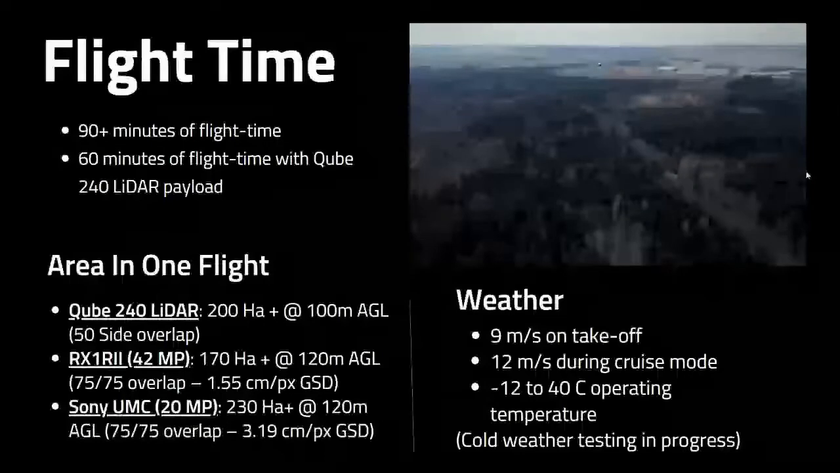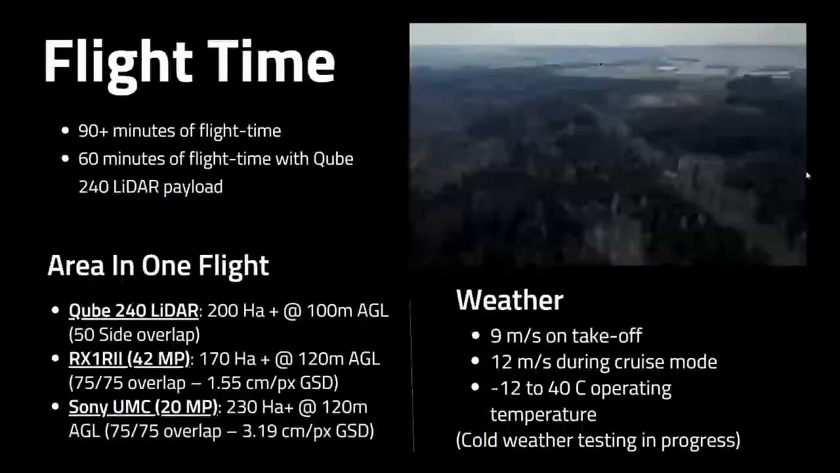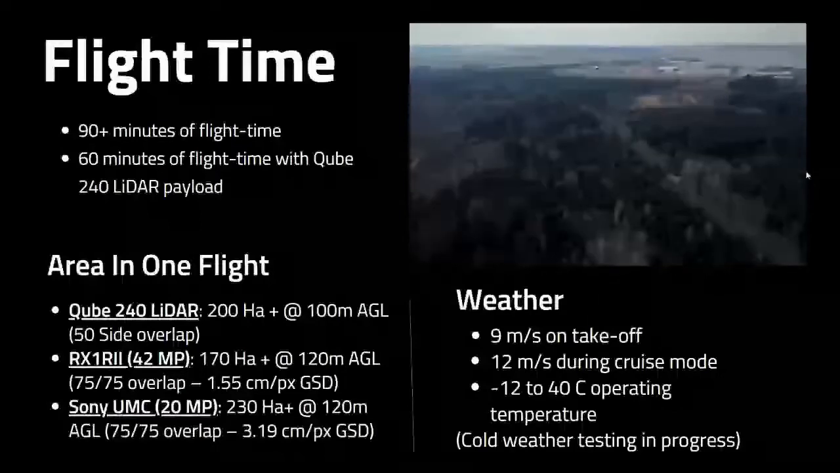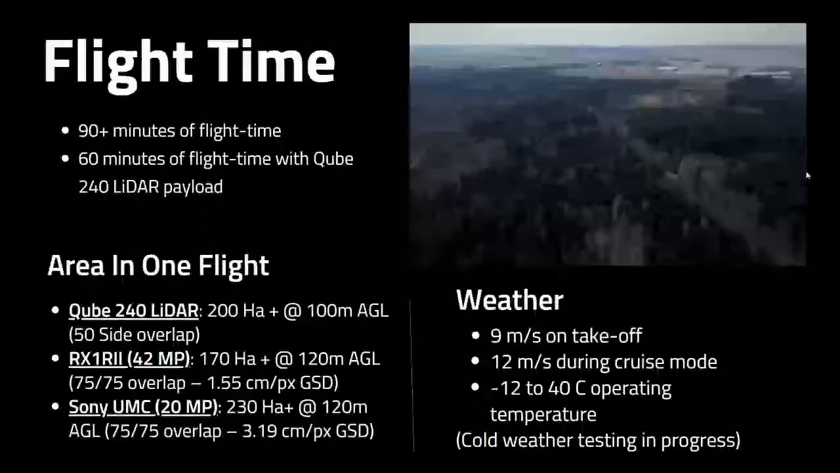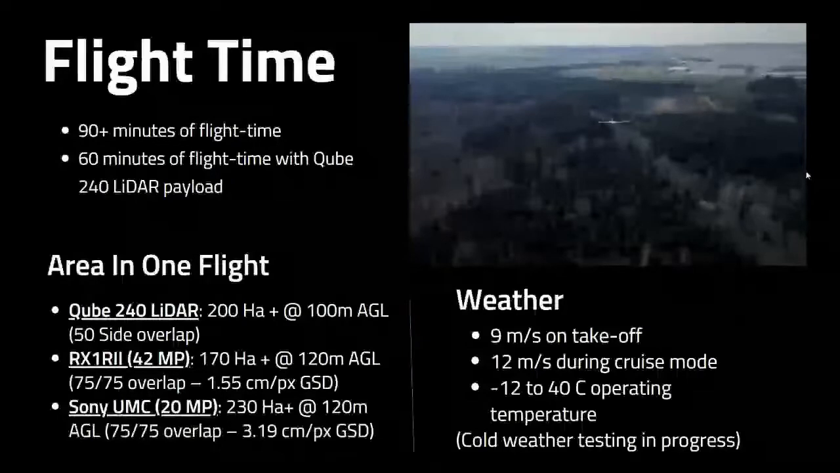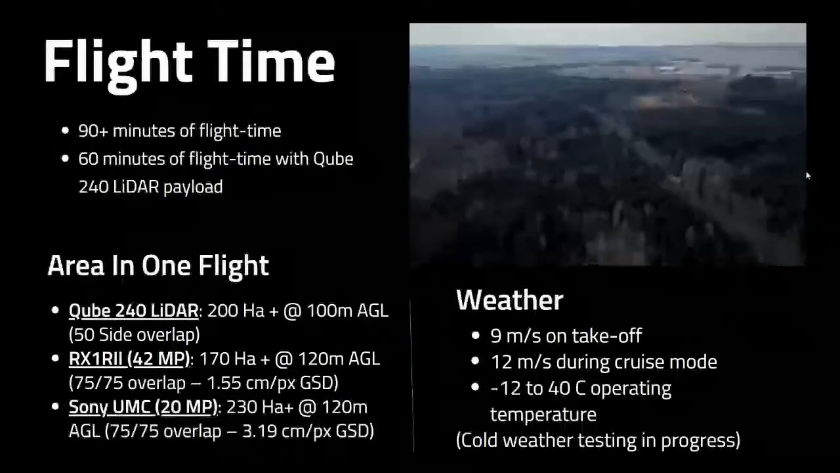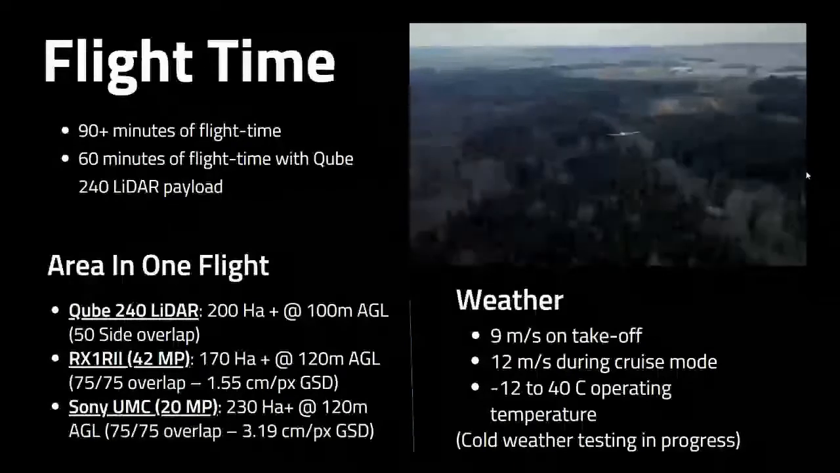Now, in terms of weather constraints, it's 9 meters per second wind on takeoff and 12 meters per second in cruise mode. When you take off the drone in hover mode, if it's over 9 meters per second, it will not let you take off. That's just the weather constraints, and vice versa in cruise mode. If you get constant readings over 12 meters per second, the drone will automatically return home to you for safety. Operating temperature is -12 to 40 degrees Celsius. We're currently doing cold weather testing with some customers in Canada to lower that official operating temperature down to about -20 degrees Celsius.